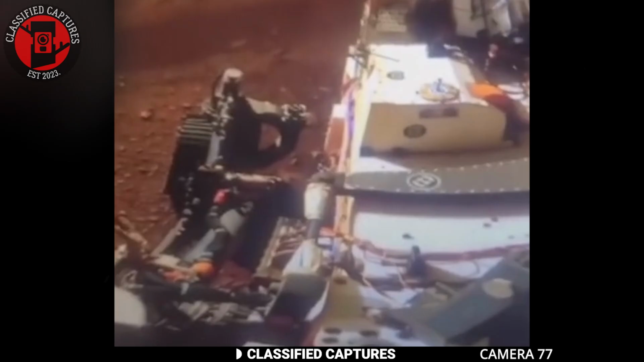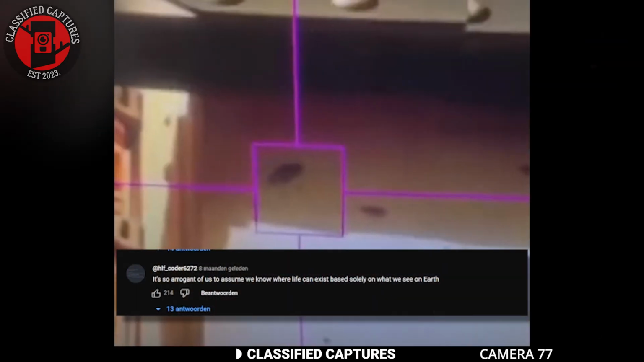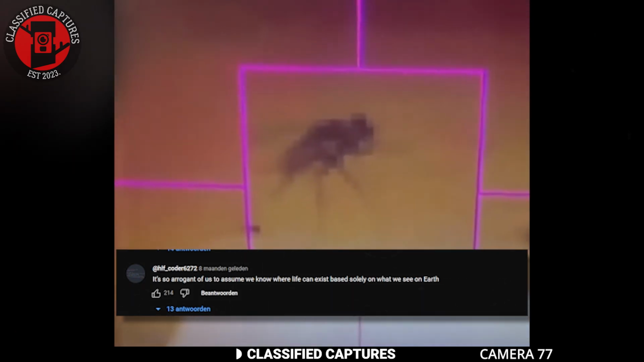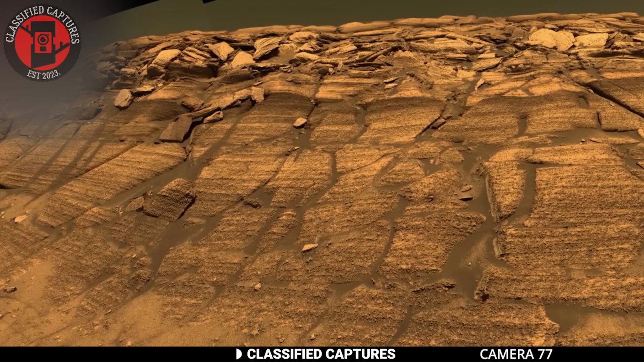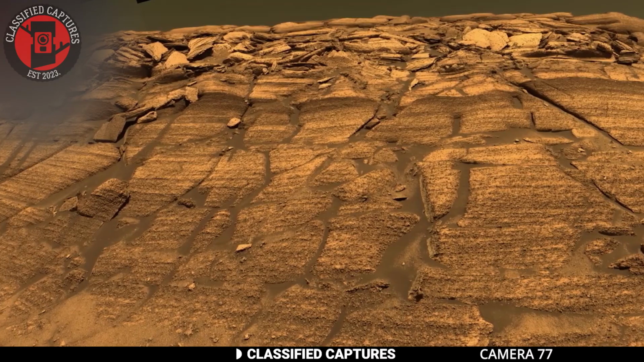While many wondered how a fly could survive on such a harsh planet, or how it got there in the first place, one particular user called our outlook arrogant. In his own words, it's arrogant to assume we know where life can exist based on the conditions on our planet. To an extent, I agree with him. What if the conditions for life on other planets are very different from ours?